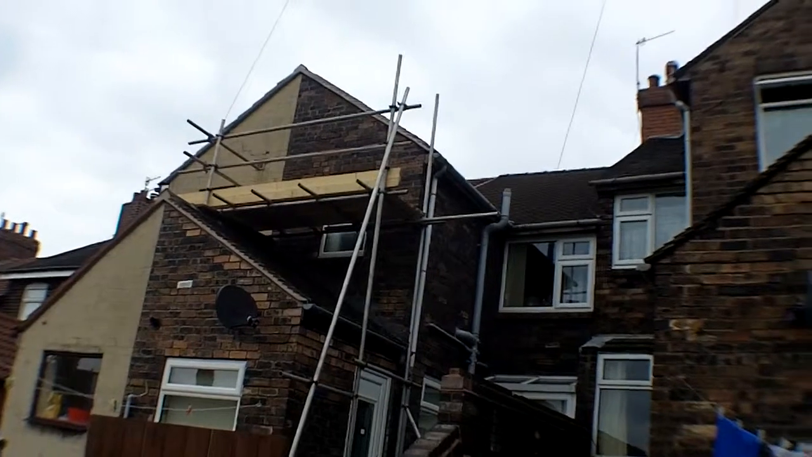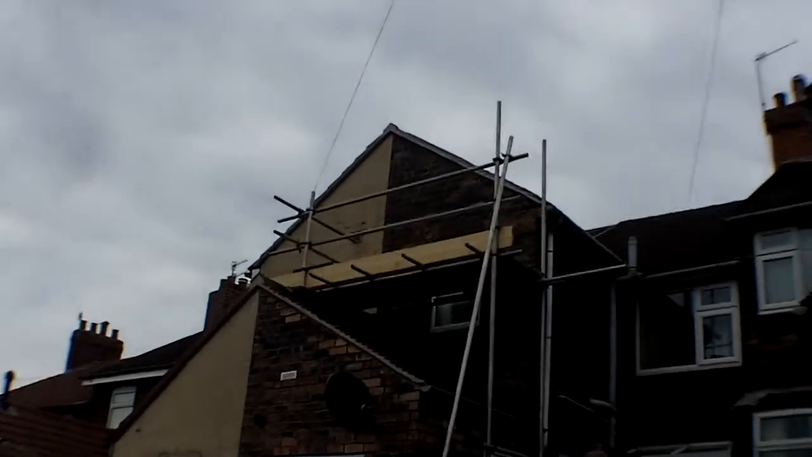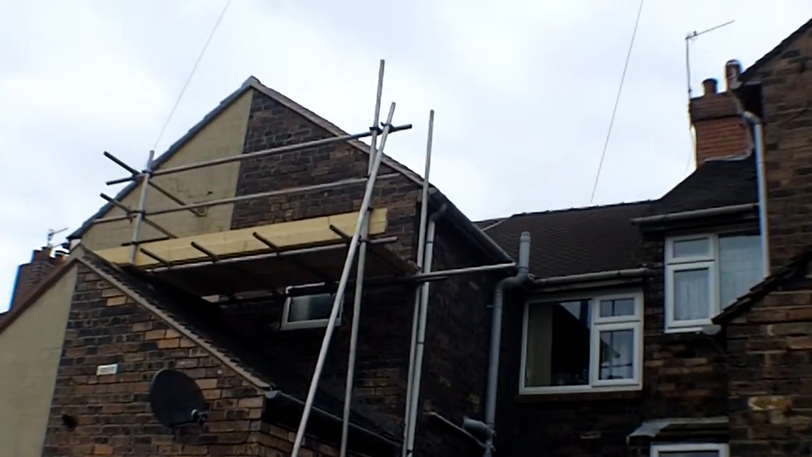Gosh, there we go. So sorry about that, I'll come back over here. In regards to the brick joint, that has absorbed a lot of water. Whether or not we'll have to do it up here, I don't think so, because obviously the gable end has been repointed previously, so the cement is a lot better.